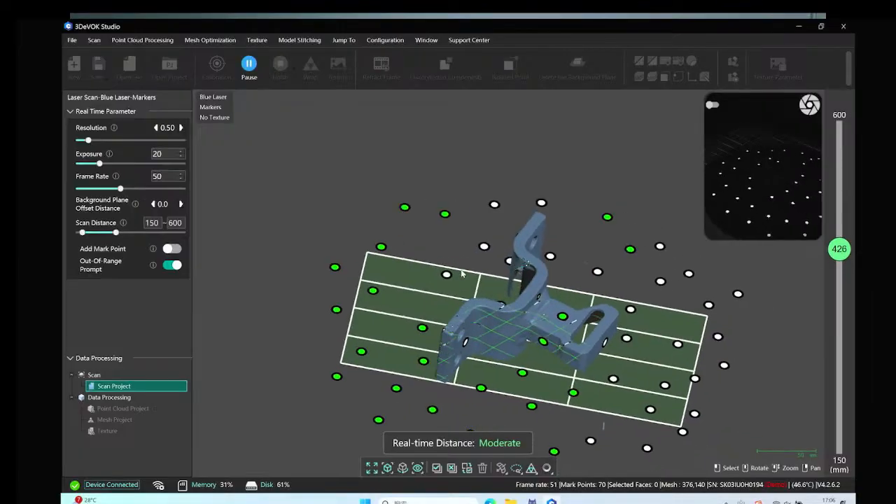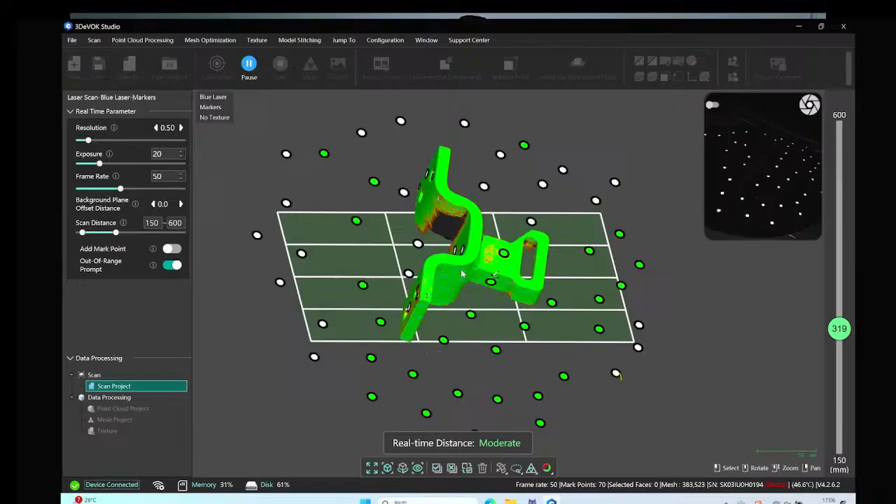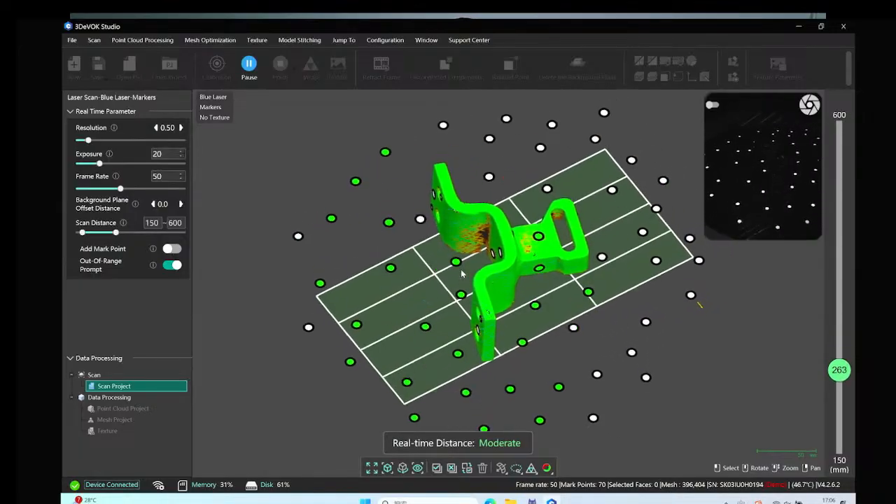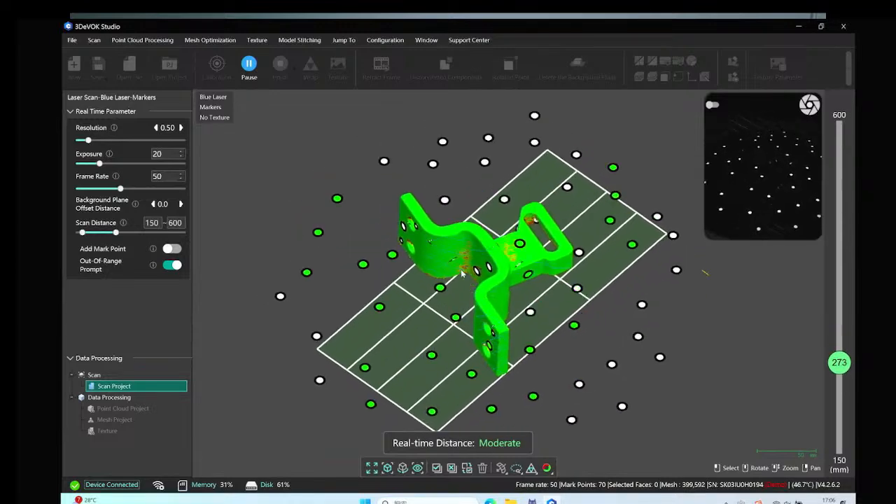Actually, we have a function called a color map. The color map function will be useful for us to observe the data quality. So you can see there are several colors on the object, with the green, yellow, and the red color.